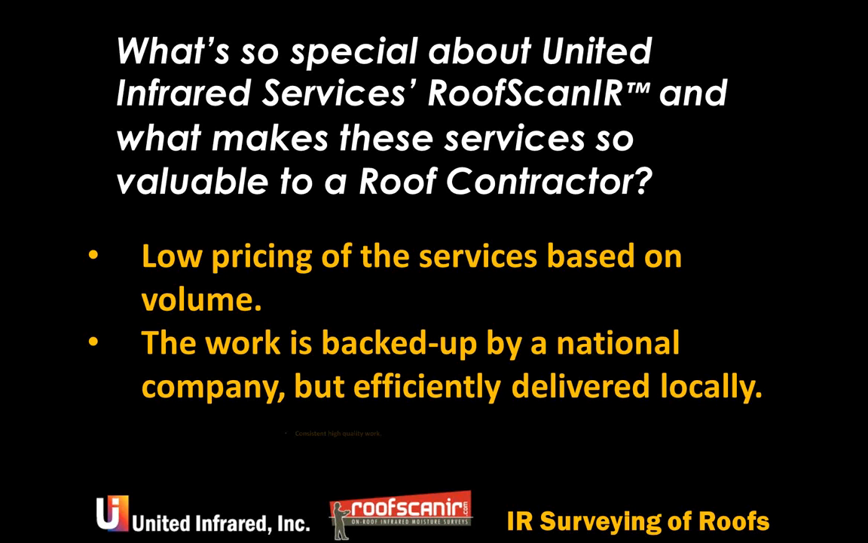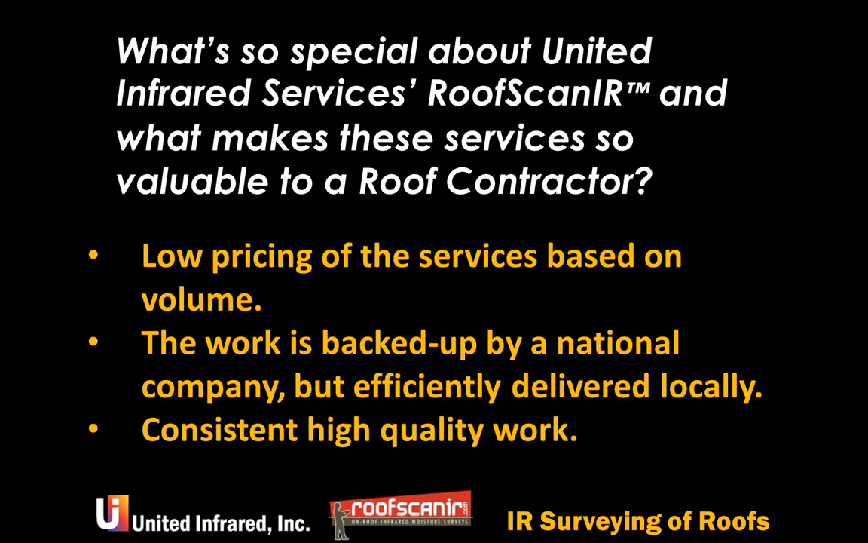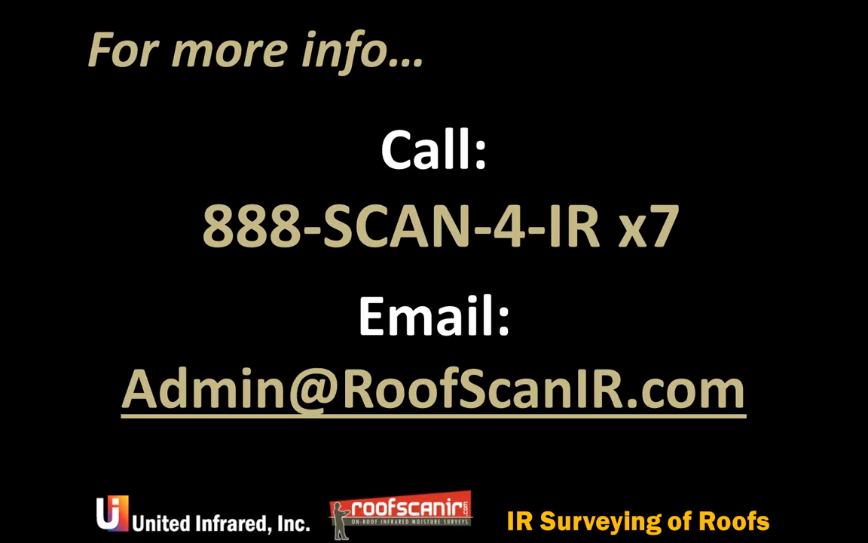The work's backed up by our national company and delivered efficiently to you locally, and we do consistently high work. Consistency is the reason that McDonald's exists. Everybody knows that they have a hamburger. It may not be the hamburger of the world, but it is a very high quality, consistent product. And that's what we offer to you, the roofing contractor and the roofing community.